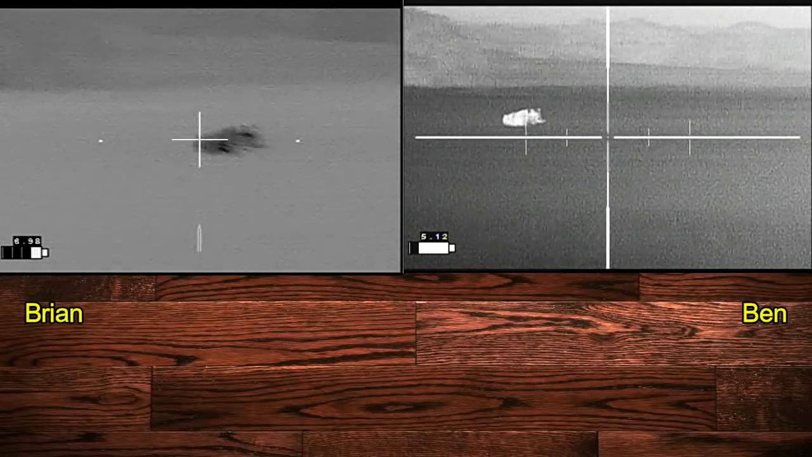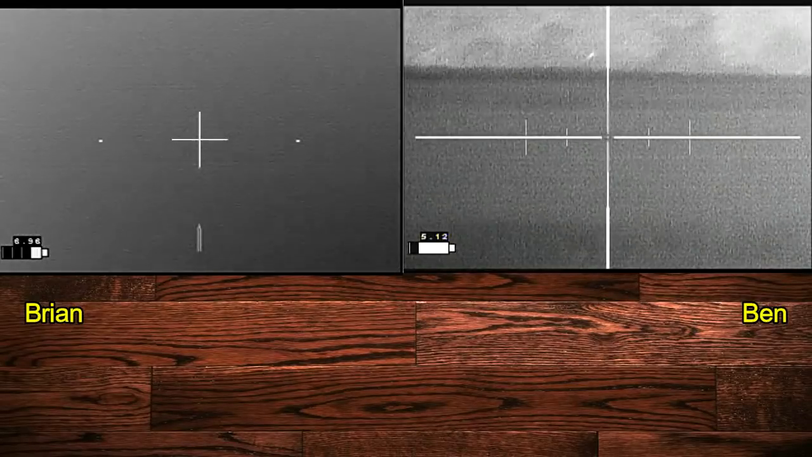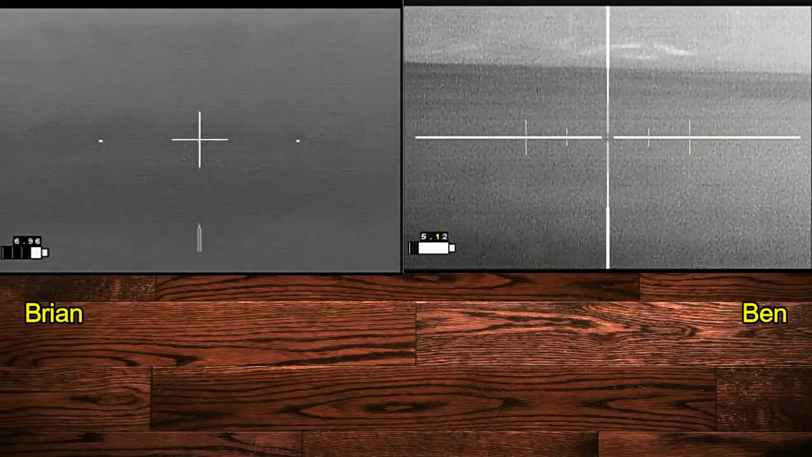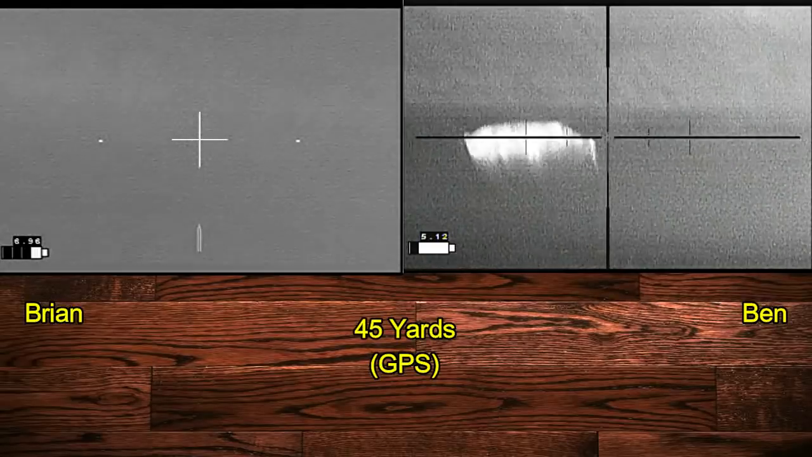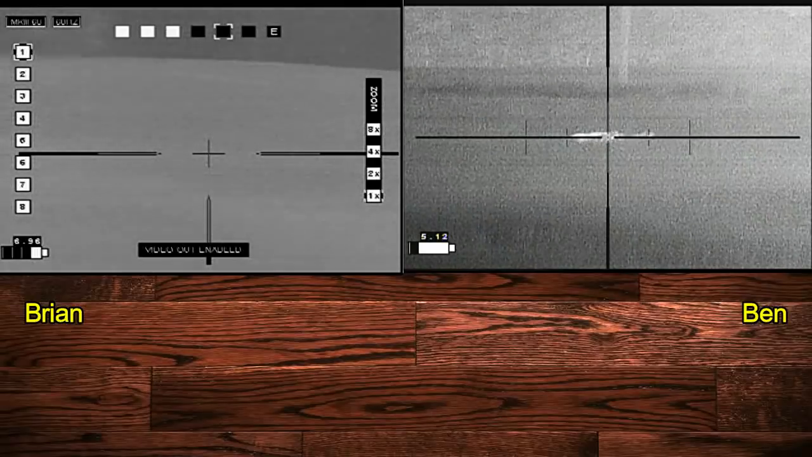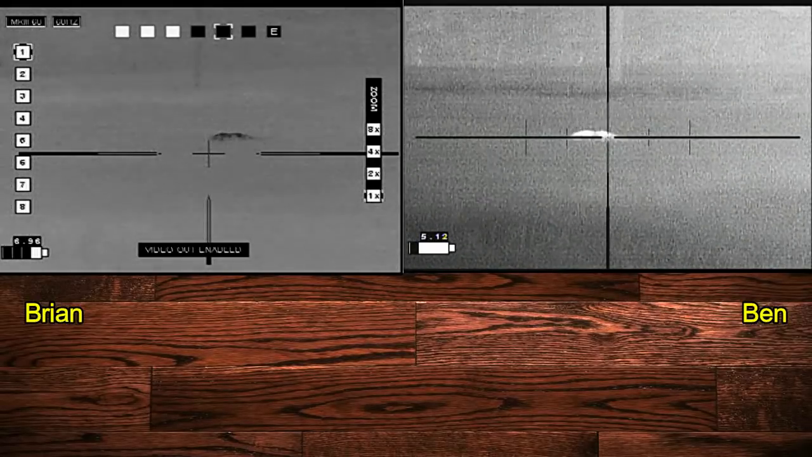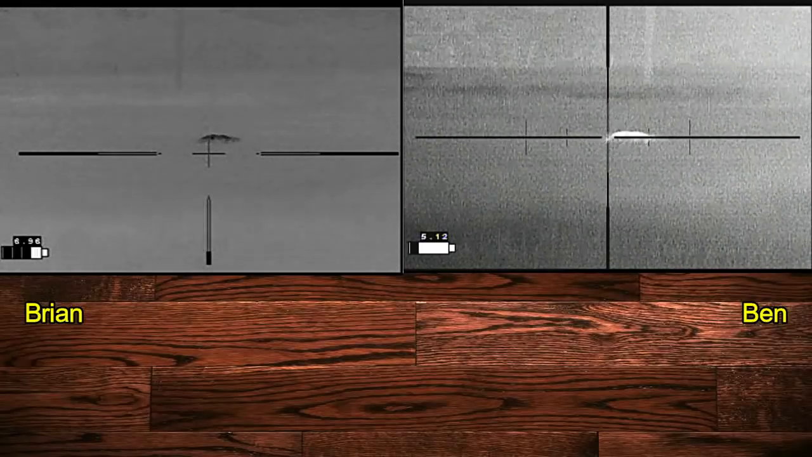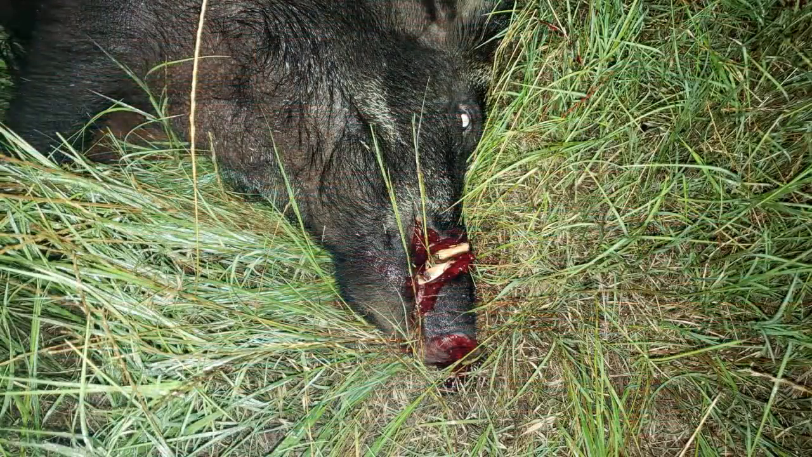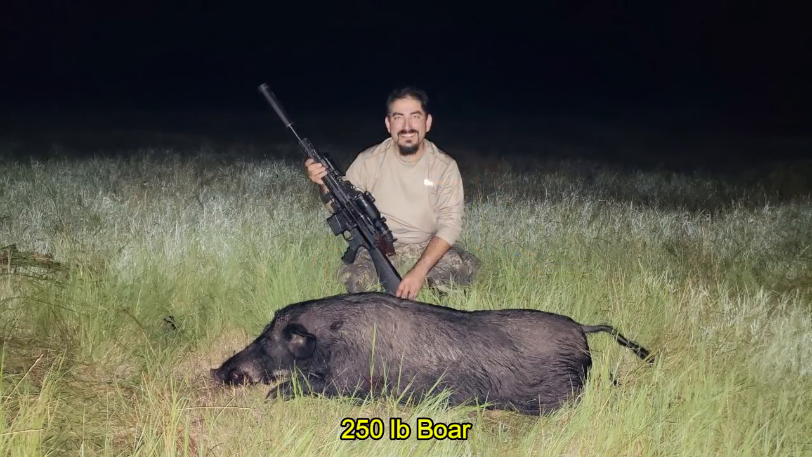My shot connects. Ben's a little bit low. We're both having to move position. I tell Ben that I'm coming up on his left. And before I can get set up, Ben drops it right there. You got him? He ran to us. That's great. You know where he is? Yeah, right in front of us. You got him. We got him. This turned out to be a big old mature boar with a nice set of cutters. And he came in at 250 pounds.